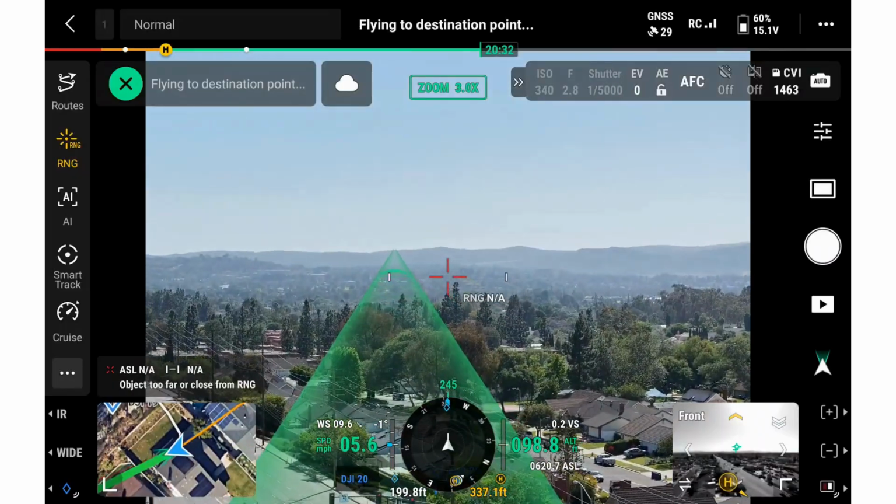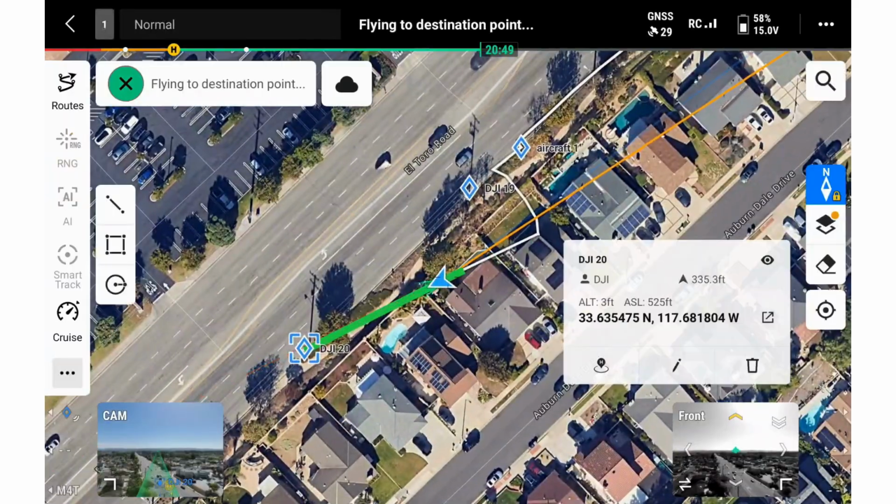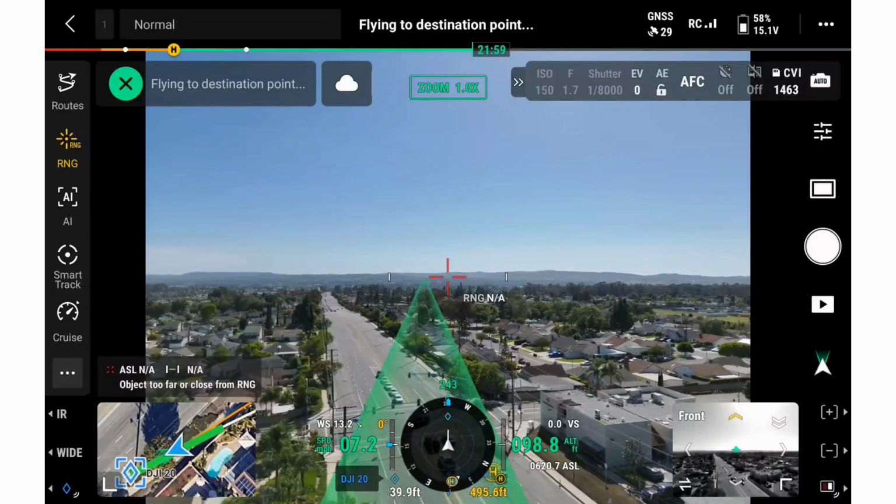Together, these tools help make distribution line inspections more effective by improving image capture, thermal analysis, issue marking, and coordination with the rest of the team.